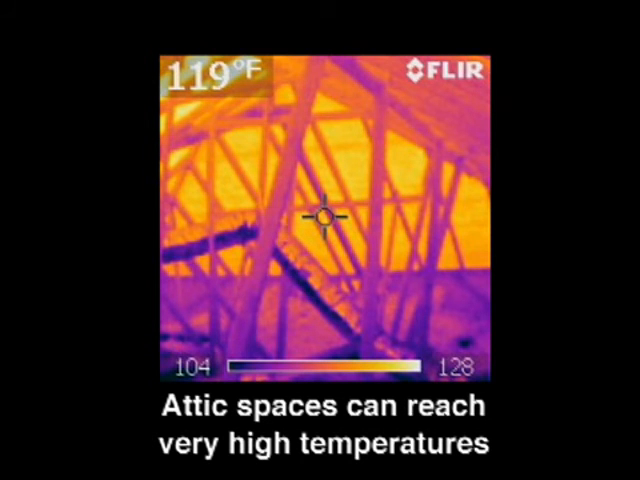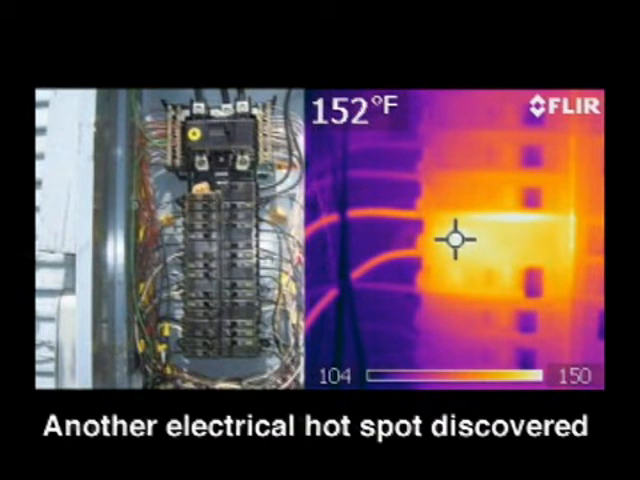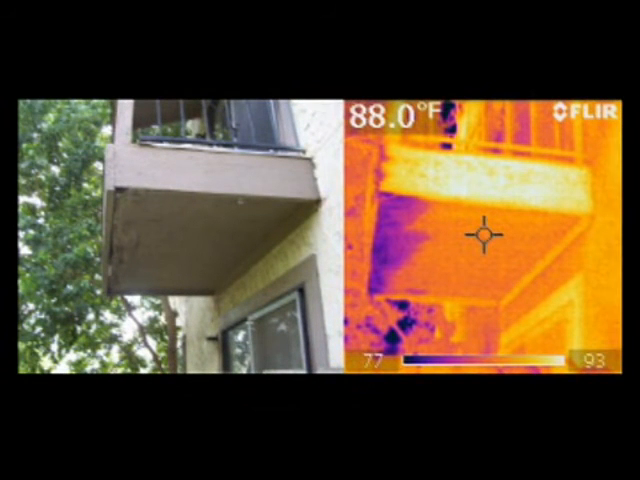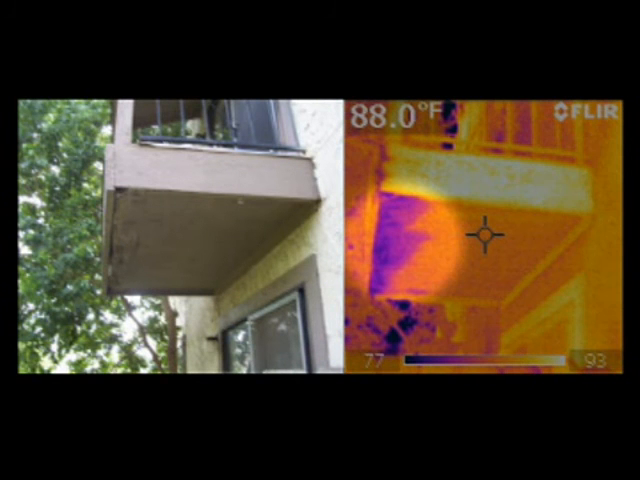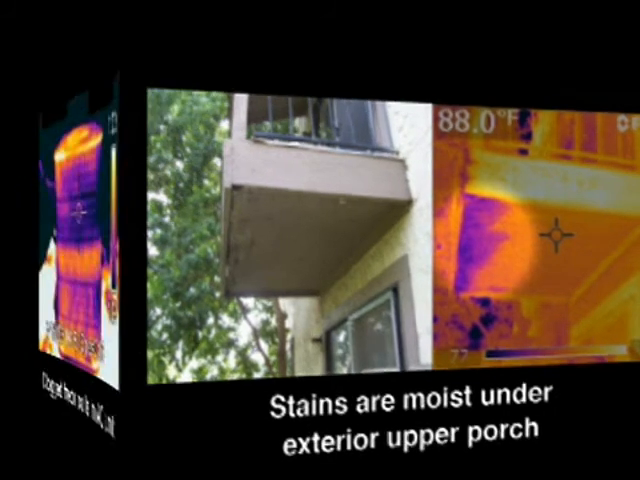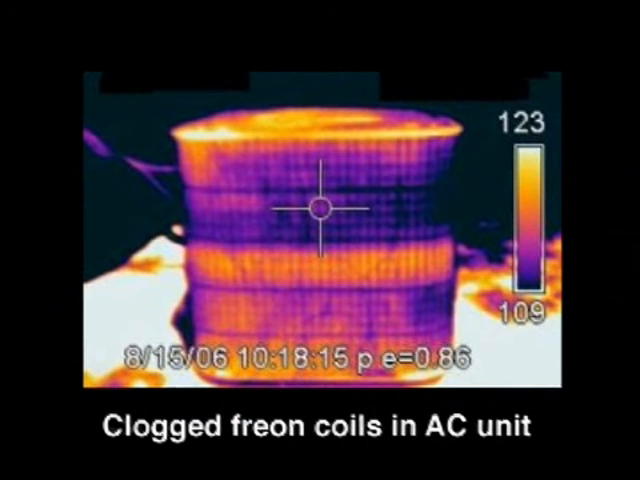Again, the next set of photographs shows a breaker panel. And again, we talked about being well versed in the background knowledge of electrical systems to make sure that the inspector, if he calls out a defect, understands exactly what he's talking about. Here we see an outside photograph of a balcony, and we see moisture coming across the outside area all the way down. The next set of photographs shows an air conditioning condensing unit on the outside of a house, and we can see that there are some symptoms of clogged Freon coils. With the naked eye, this would not be visible, but with the thermal imaging scan, this was detected.